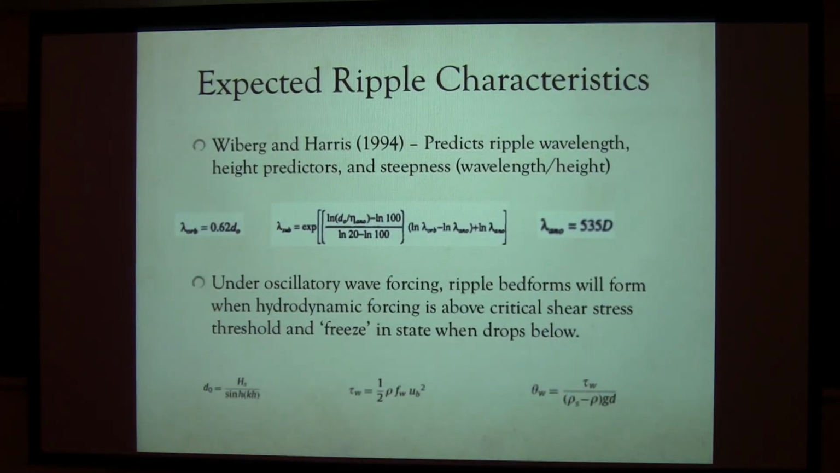And then we're also using this data to do field tests of predictive models for ripples. There are a number of models out there, predictive equations like Wiberg and Harris, that predict wave ripple characteristics based on orbital diameters and grain size.